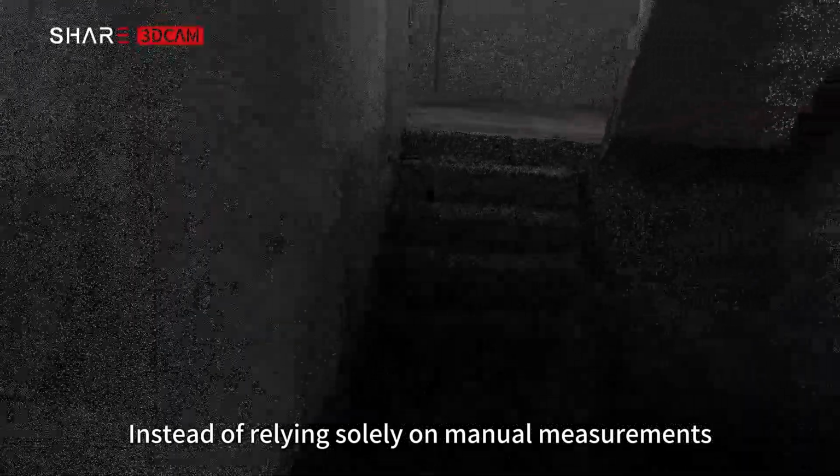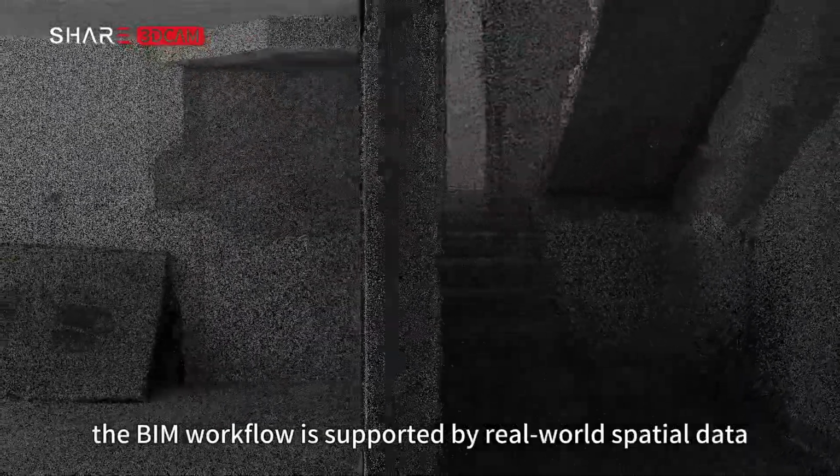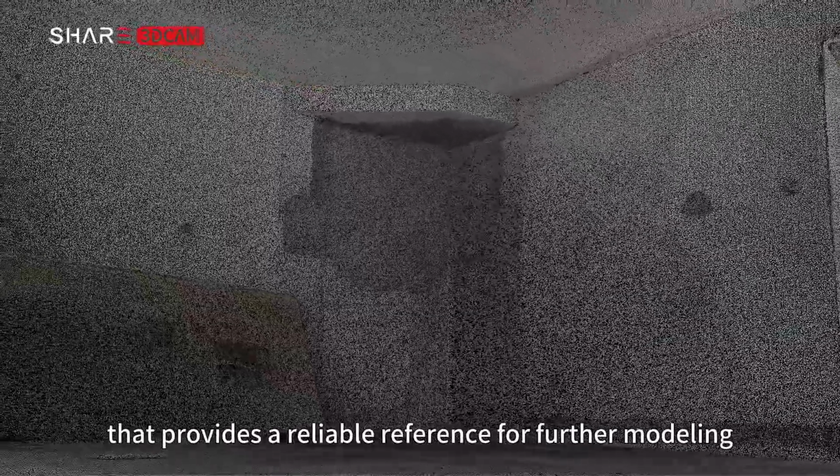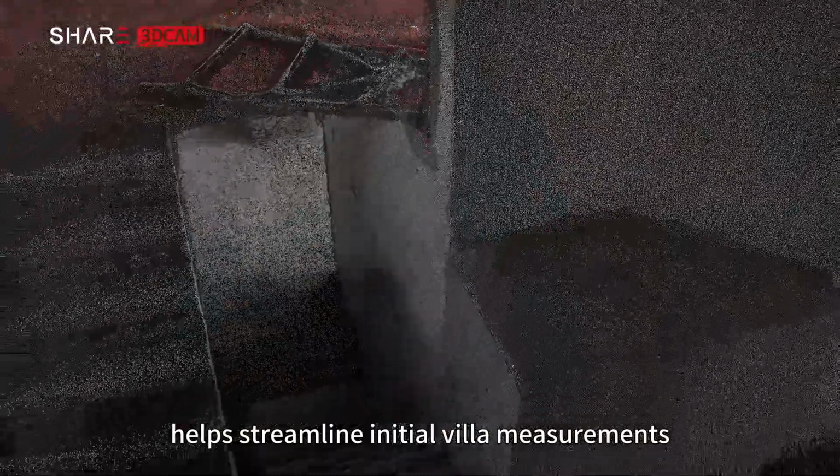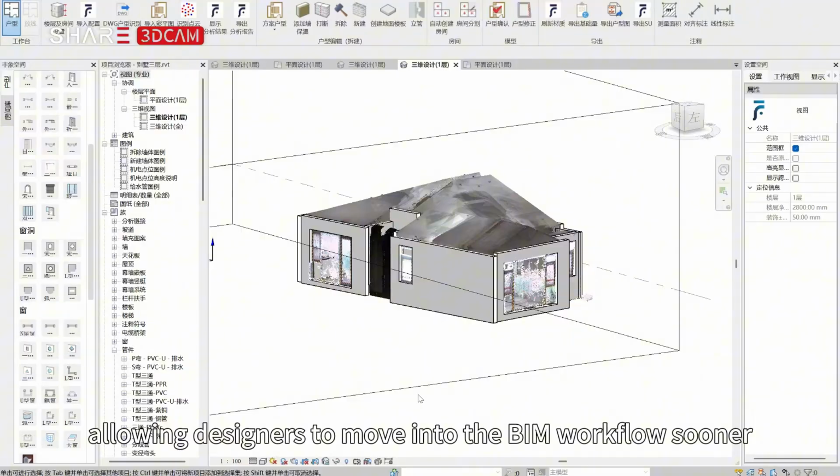Instead of relying solely on manual measurements, the BIM workflow is supported by real-world spatial data that provides a reliable reference for further modeling. The Share Renovation Scanner helps streamline initial villa measurements, allowing designers to move into the BIM workflow sooner.